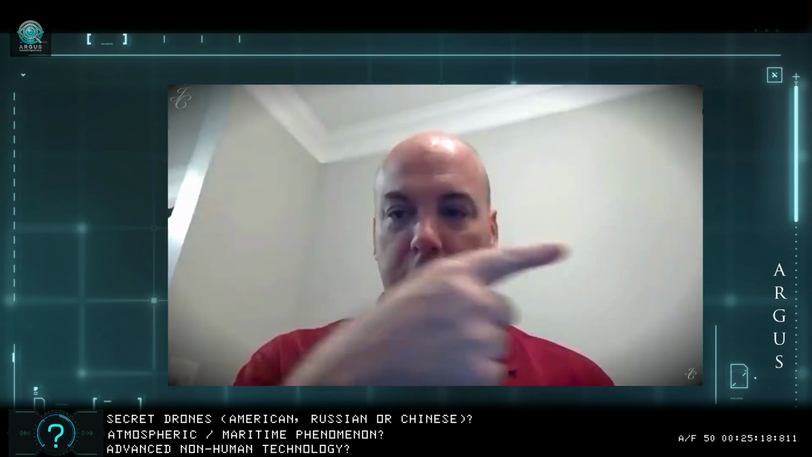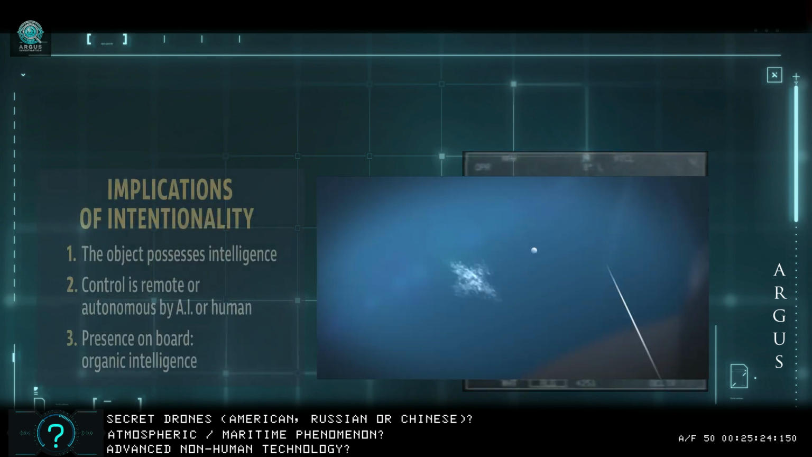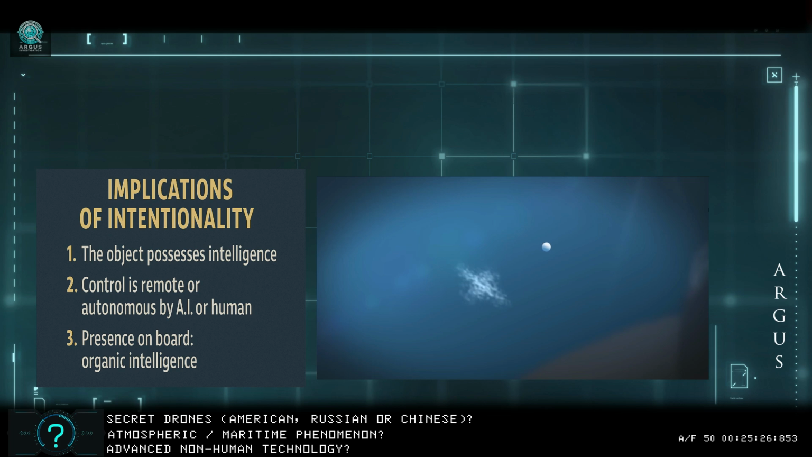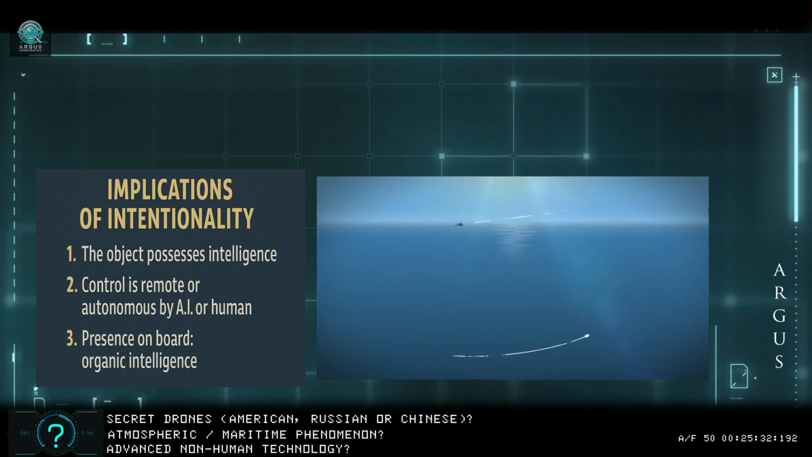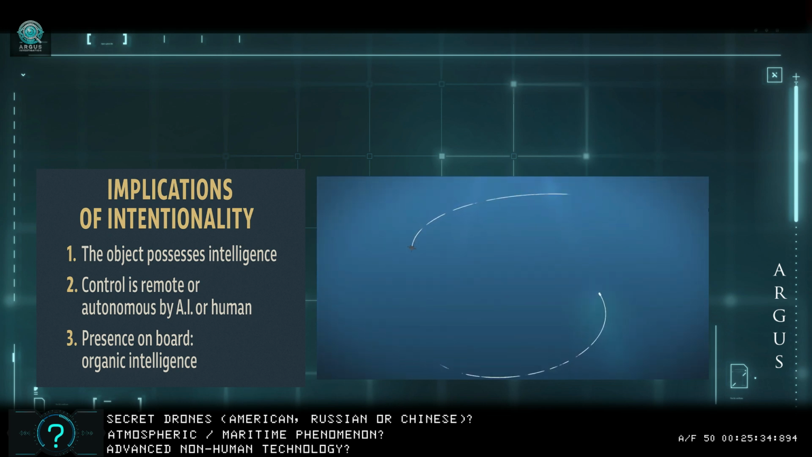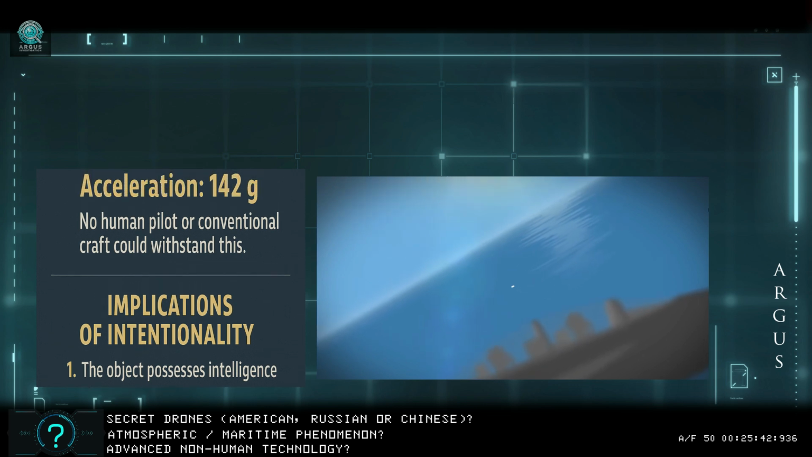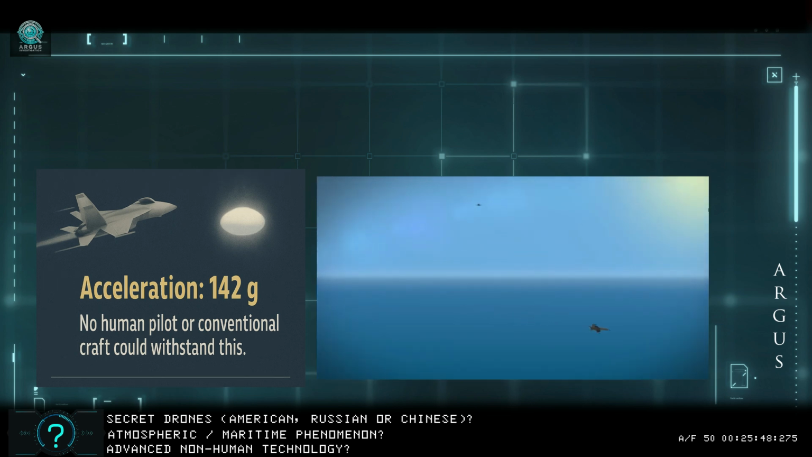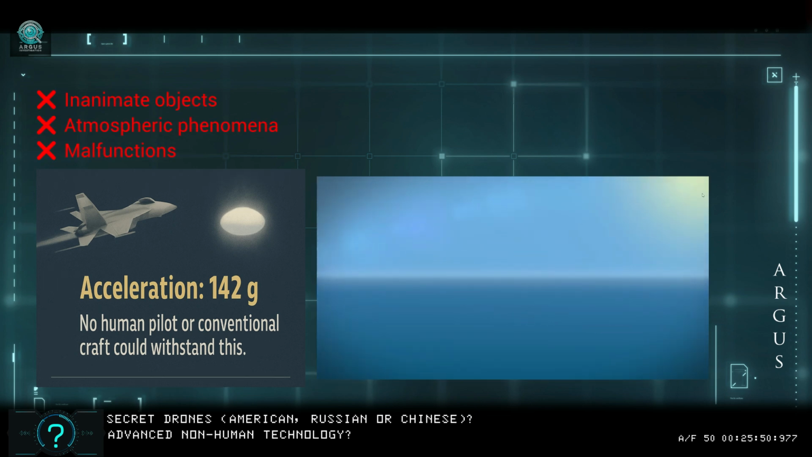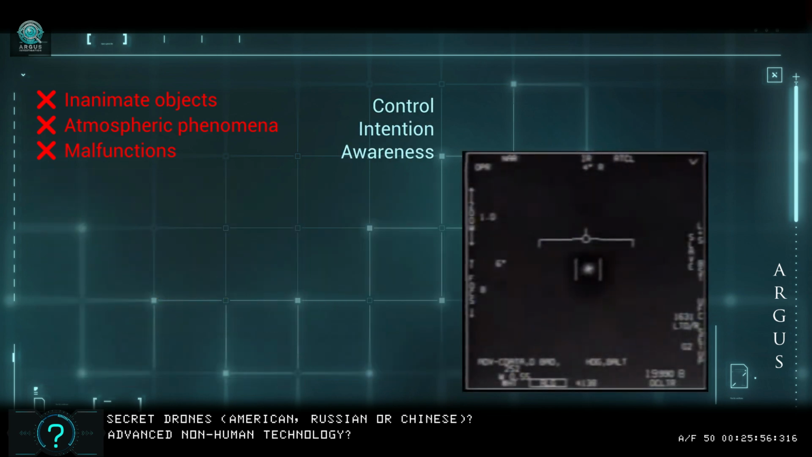It exhibits intention. There are three possibilities. It is an object with its own intelligence, synthetic or unknown, thus an autonomous entity, a form of non-biological life. It is remotely controlled or autonomous, managed by an external operator or software from a distance. It is guided by organic intelligence, meaning a biological or hybrid life form is piloting the UAP from within. The flight of the object, its acceleration, and its reaction to radar lock exclude inanimate objects, atmospheric phenomena, and malfunctions. Instead, they indicate control, intention, and awareness.